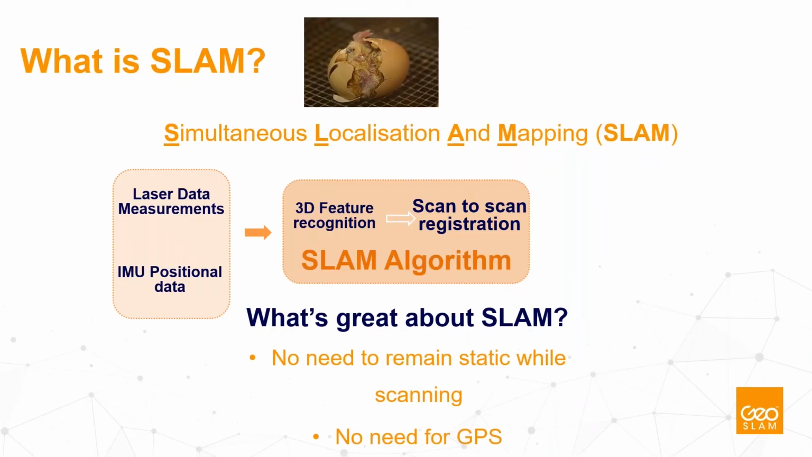Just a few words about what SLAM is. This should not be a scientific discussion, but the abbreviation stands for simultaneous localization and mapping. It's basically like solving a chicken and egg problem, because while you change your position, the environment around you is also changing, and so you need to evaluate both pieces of information: first, the environment around you, with the changing position.